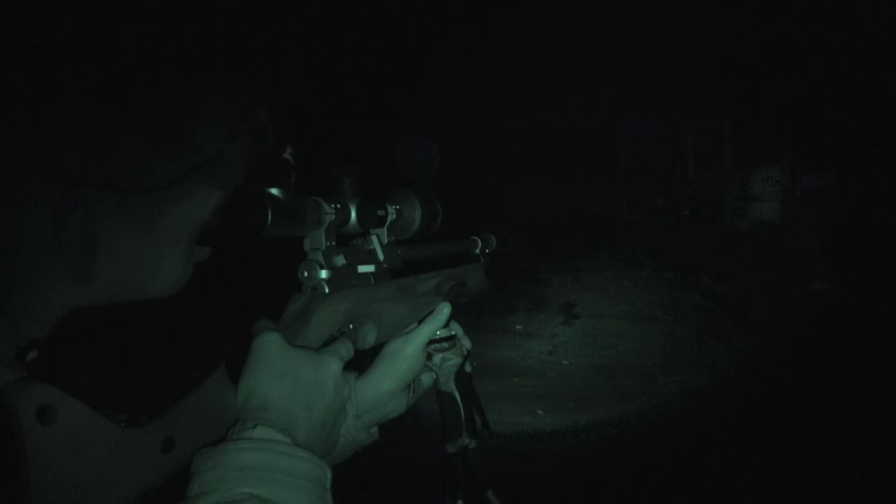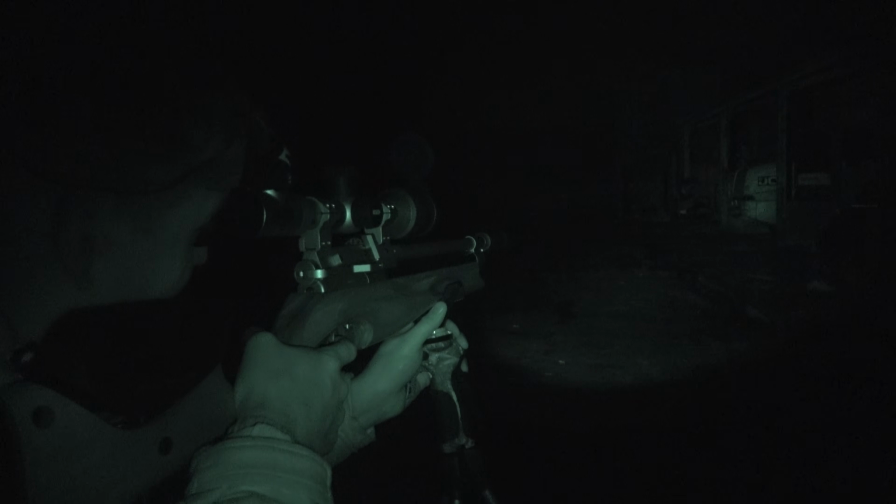Come on. There he is. Can you see it? Yep, oh. He's down, isn't he? He's down, but he's wriggling around a bit. He stopped now, actually. Right. No, he's wriggling.